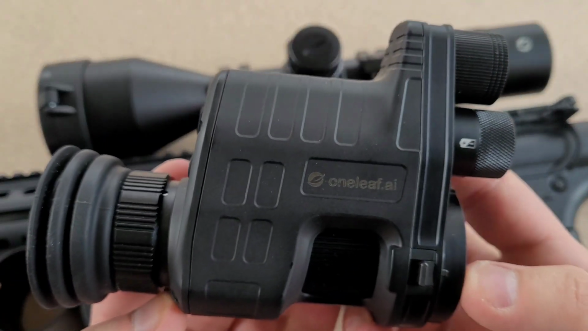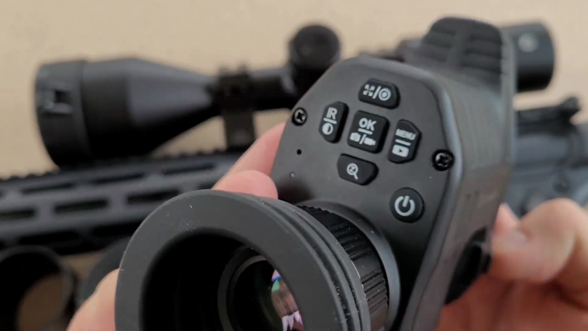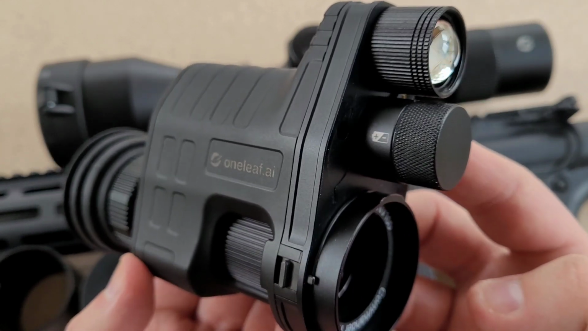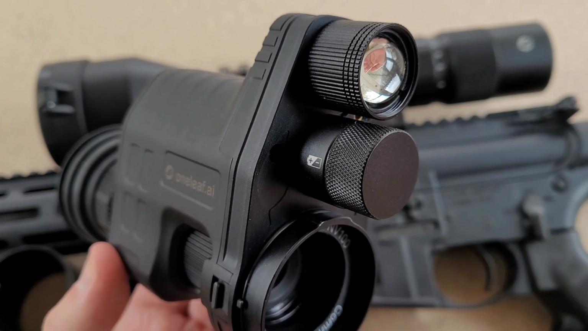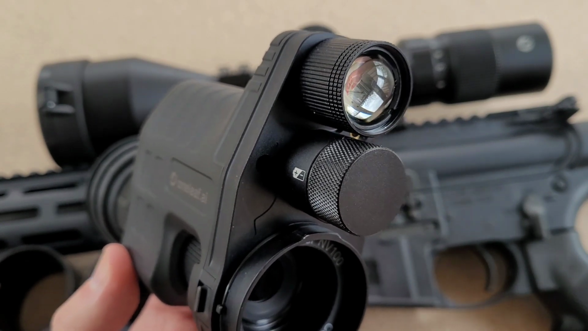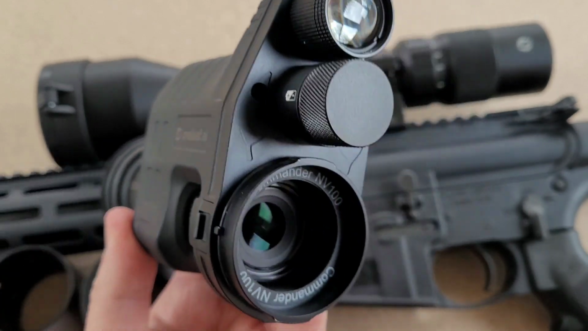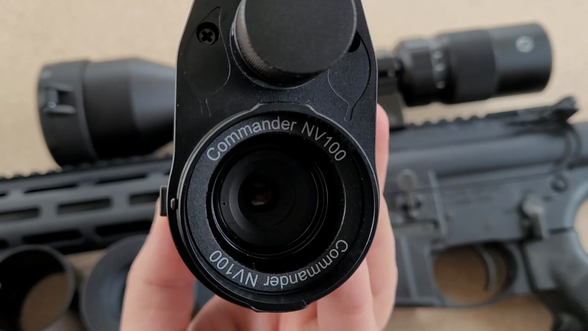They sent it months ago, and I initially was trying to find a place to do some shooting at nighttime with it to get the full testing, but I could not find anywhere local that I could shoot at nighttime. I thought I had a place lined up, and it was going to take me about 2 weeks to get out there, but then that fell through, and then I had another place and that fell through. Long story short, I forgot about this. So a big apology to OneLeaf for taking so long to get this video out.